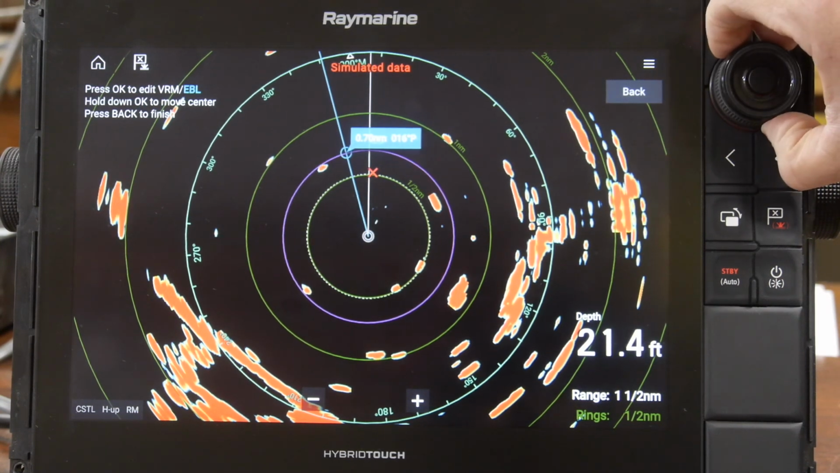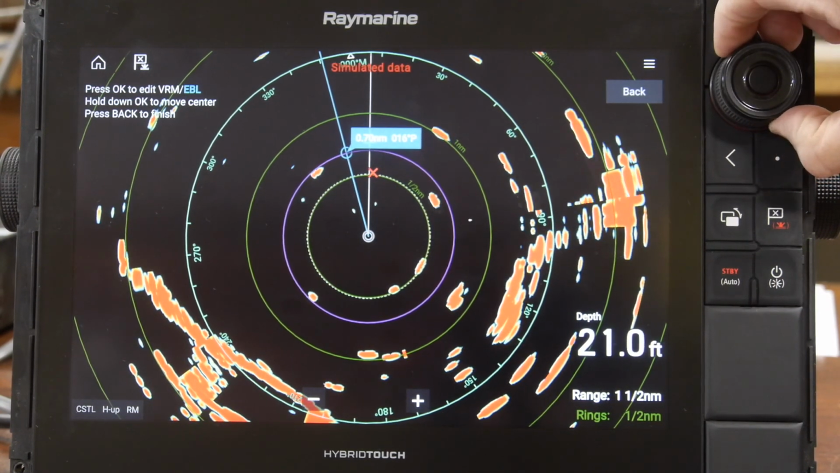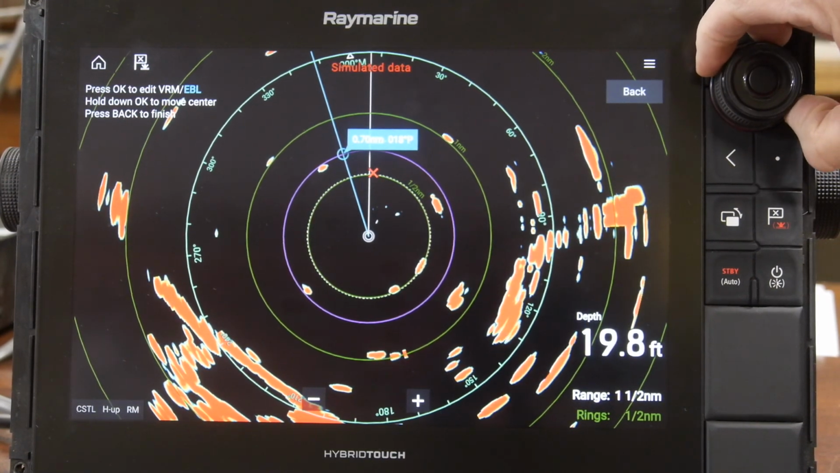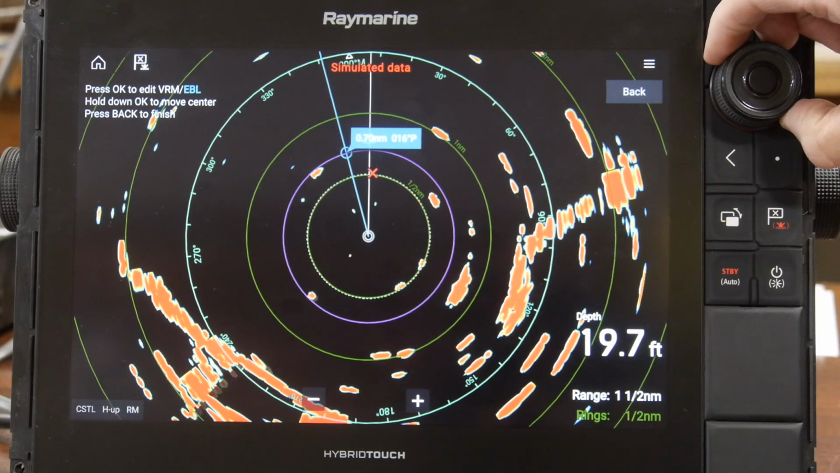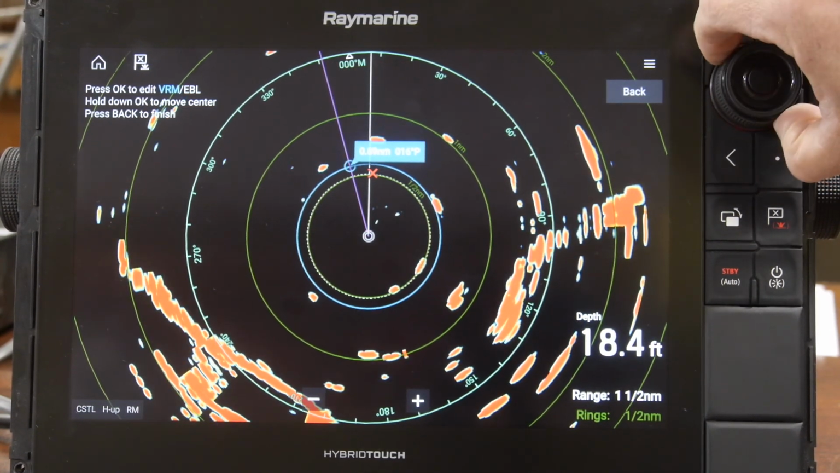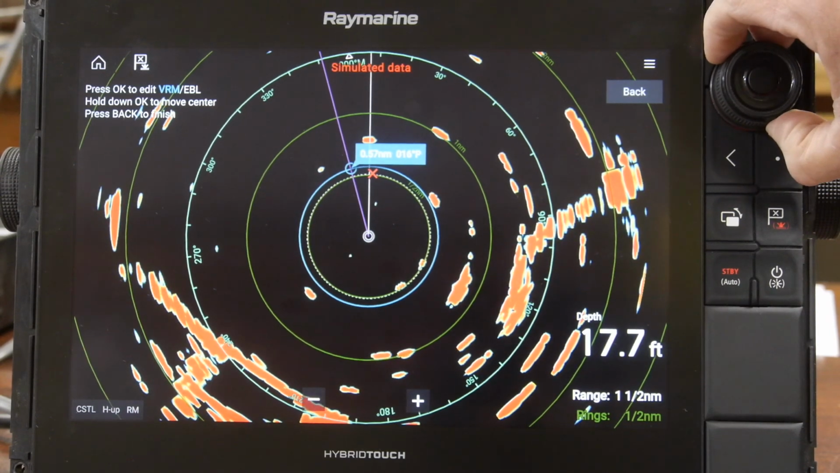In order to give you a definite line, we'll use the outside of that rotary knob to give us an exact mark on the electronic bearing line, and then toggle between that and the variable range marker so we can actually see distances to targets.